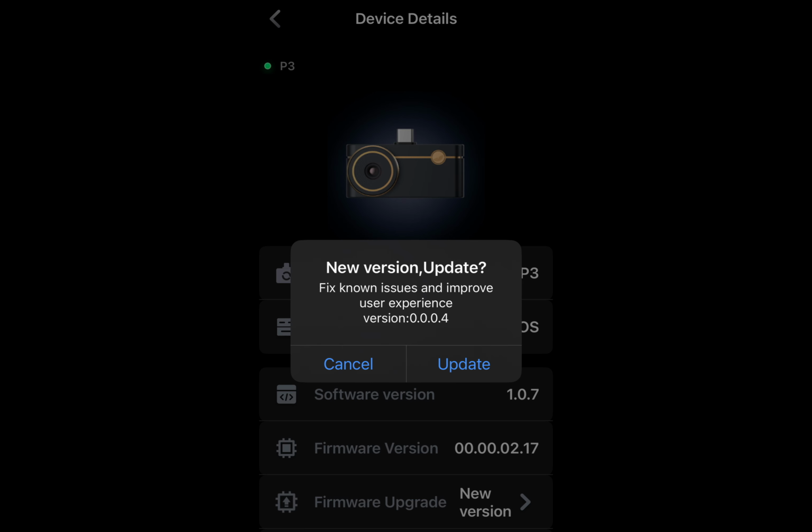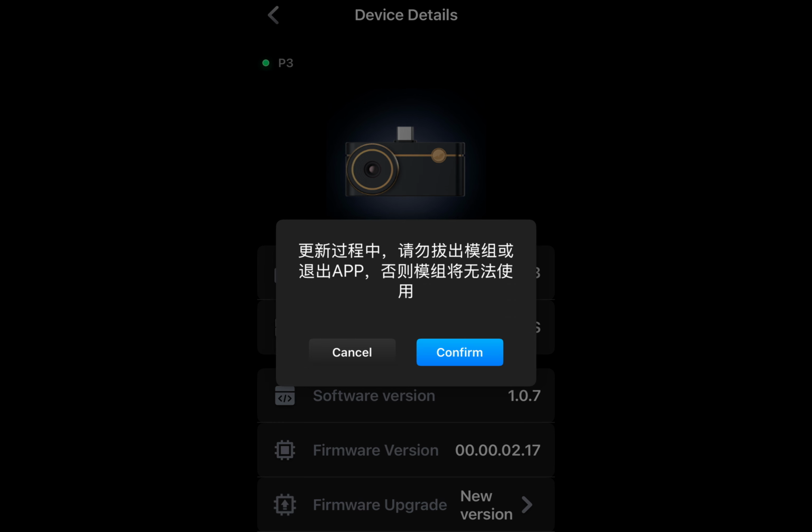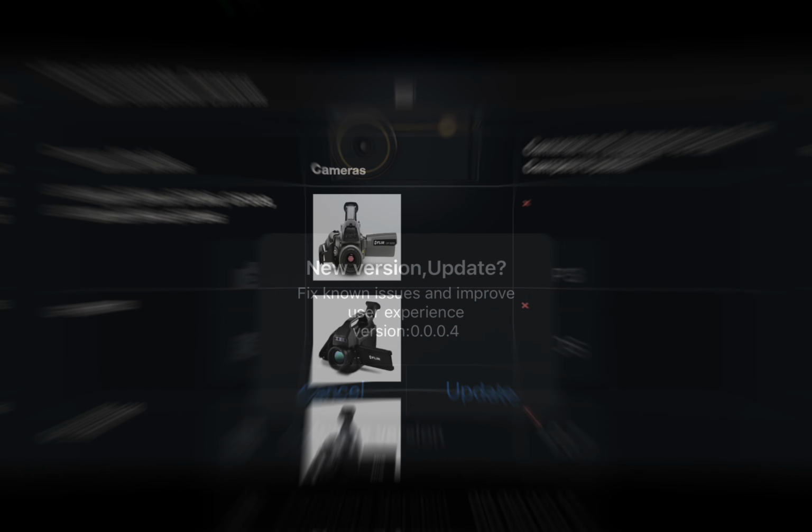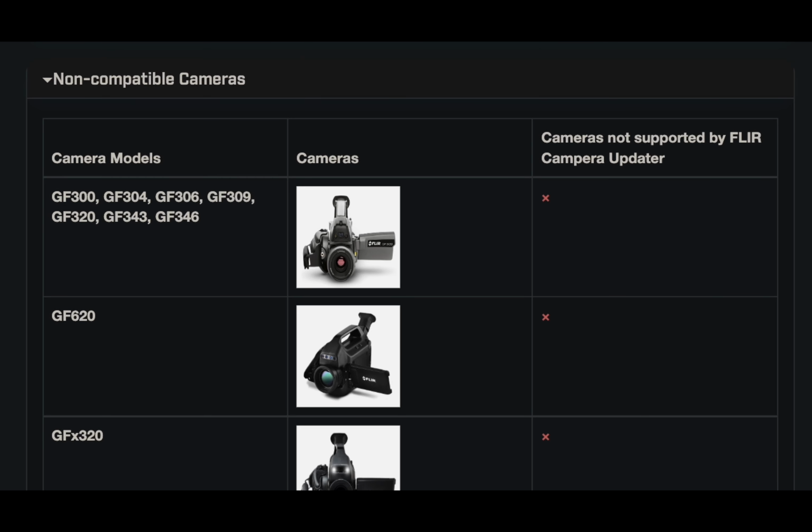But then you run into stuff that screams beta product. For example, my first firmware update crashed the app, the second one worked. The confirmation dialog is in Chinese, which is less of a bug and more of a surprise language lesson. And figuring out the firmware versions makes you question your math abilities. Flir, on the other hand, doesn't have that problem.